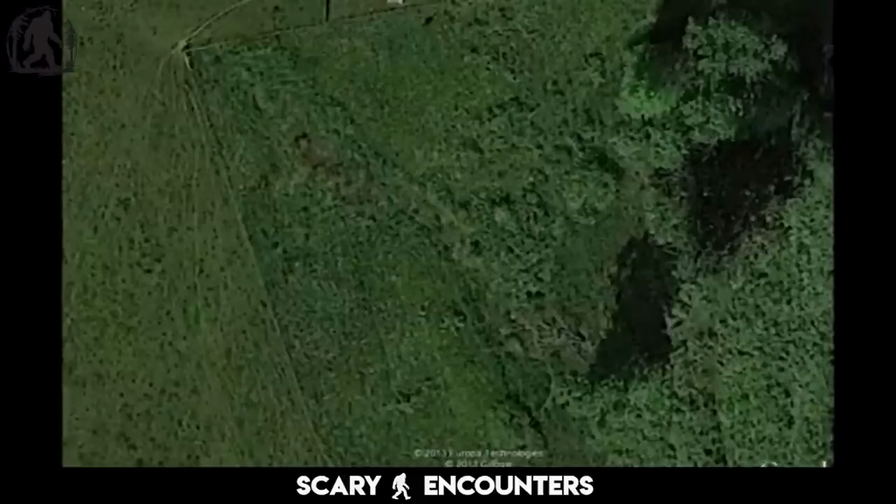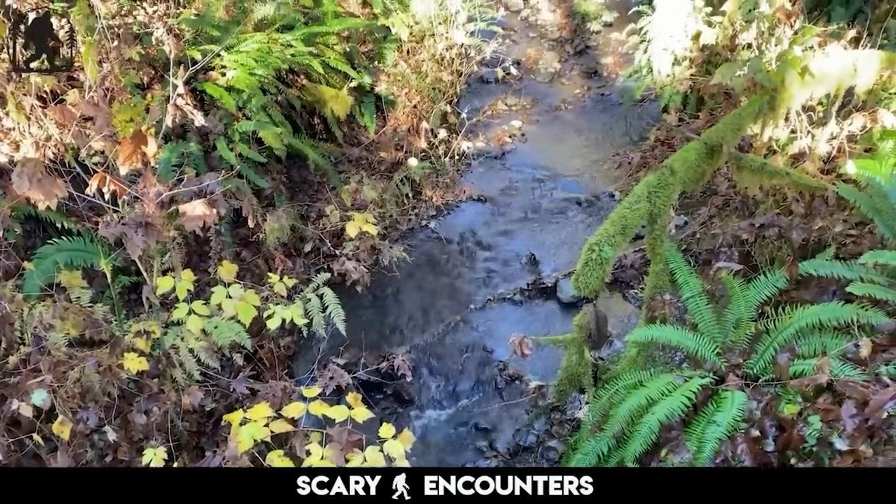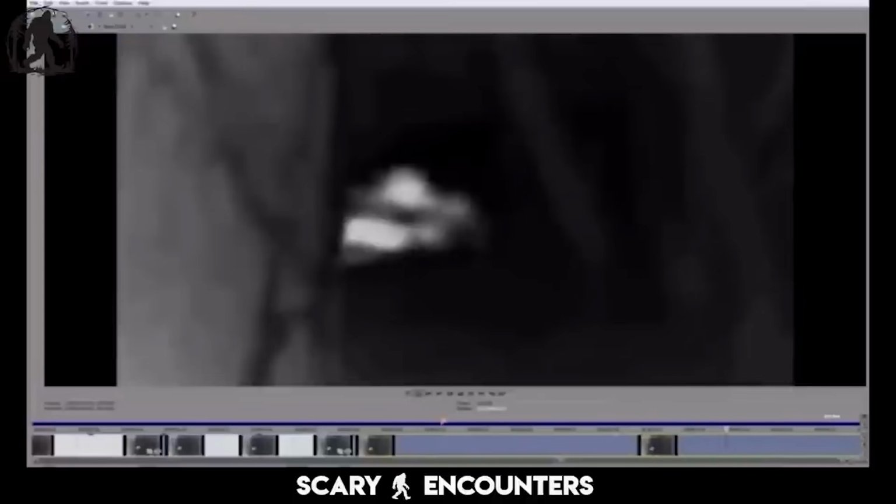Their findings indicate that the figure is not on top of the ridge, but just beyond it, standing on a narrow footpath that runs parallel to the upper ridge. This placement aligns with the location of discovered footprints, adding another layer of evidence to support the idea that something massive was standing there that night.